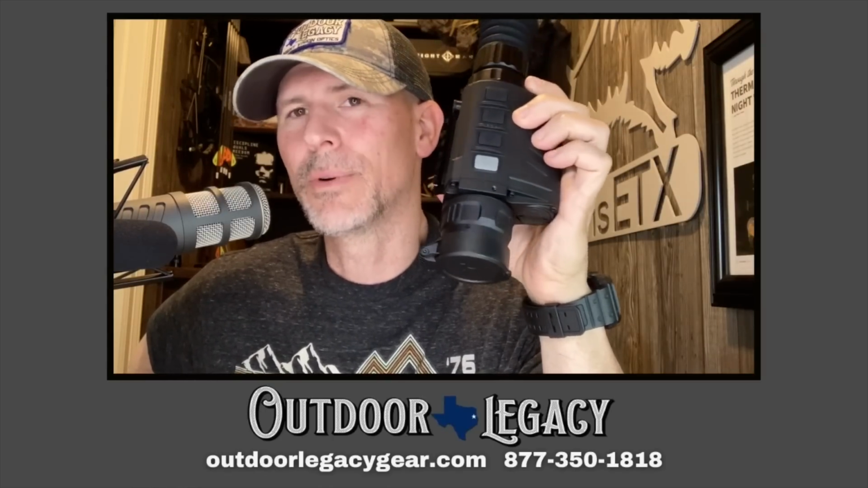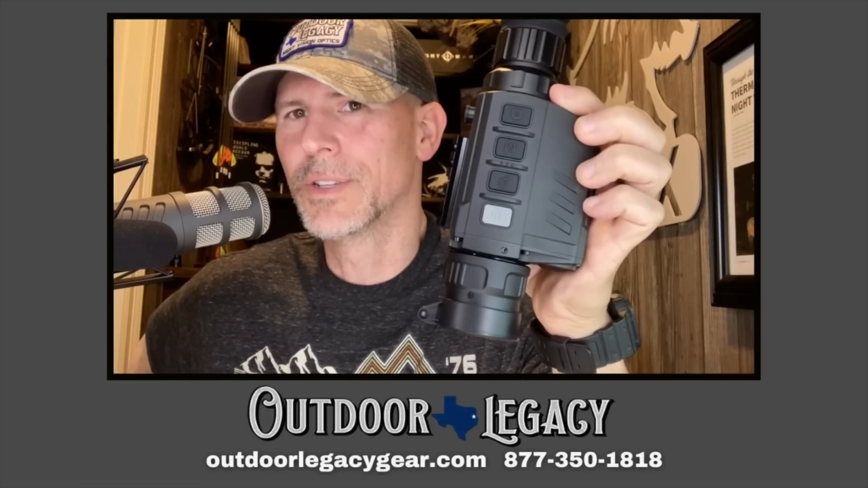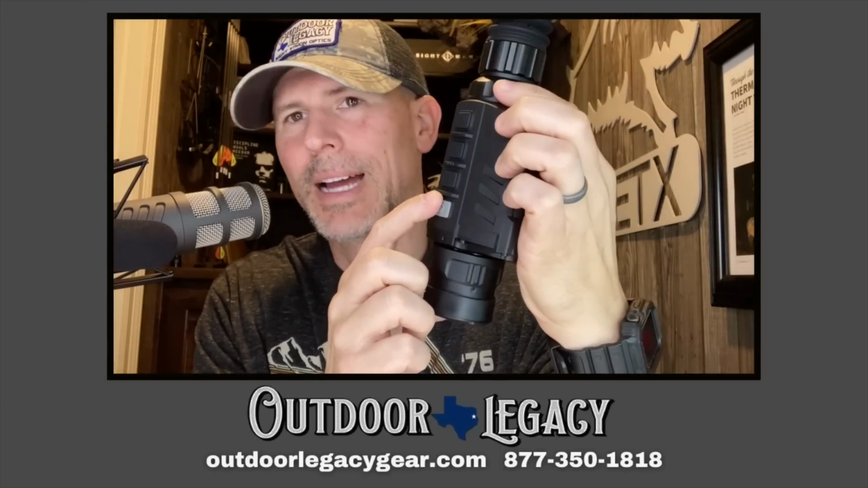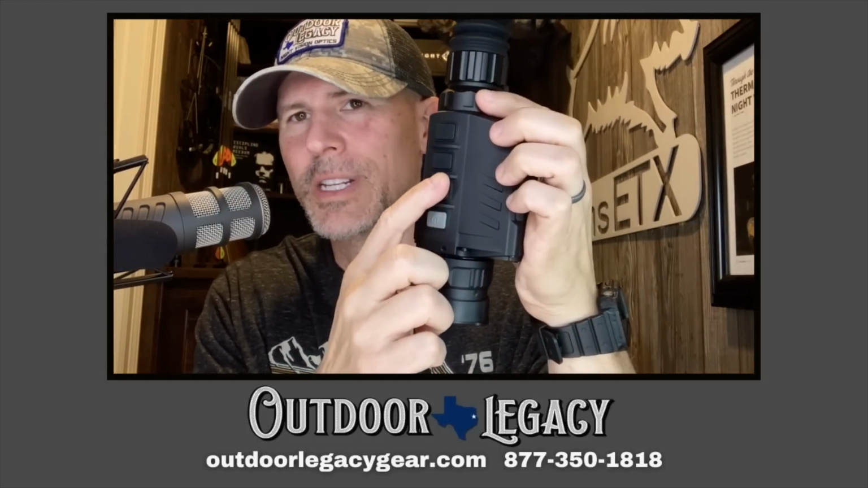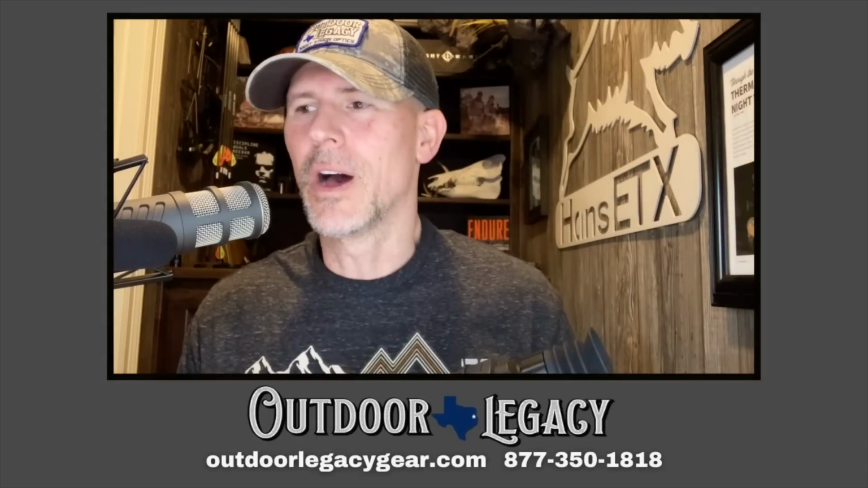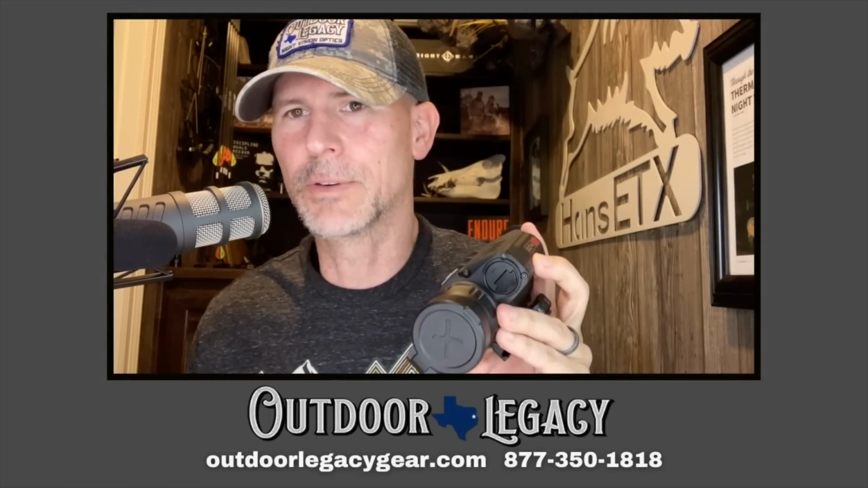You can operate these buttons in the dark with gloves on. There's enough spacing. There's this plastic ribbing in between the buttons so you can tell where you're at, but you can 100% operate this scope with winter gloves on and not have a problem.